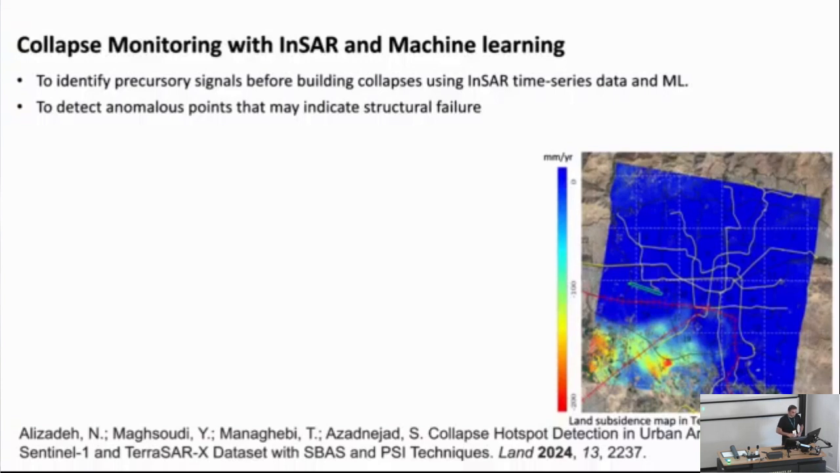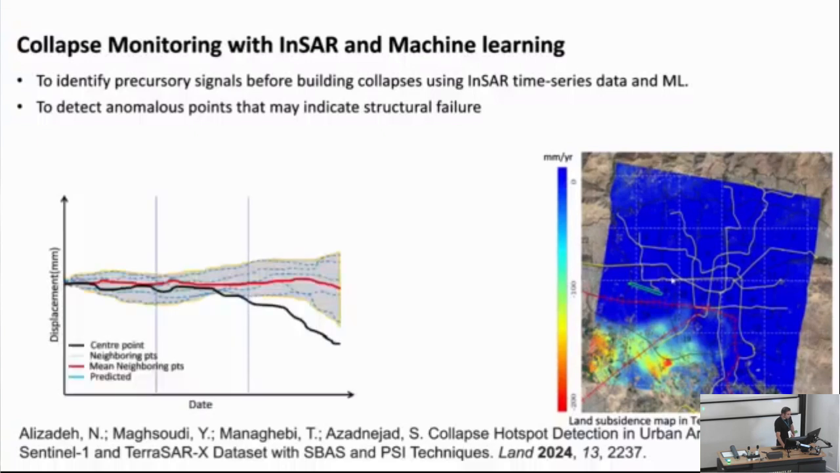And this is, you can see here an urban region with a few millions of time series points, each with different velocities, and we want to detect anomalous points that may indicate a structural failure. So to do that, we performed a simple but efficient algorithm.